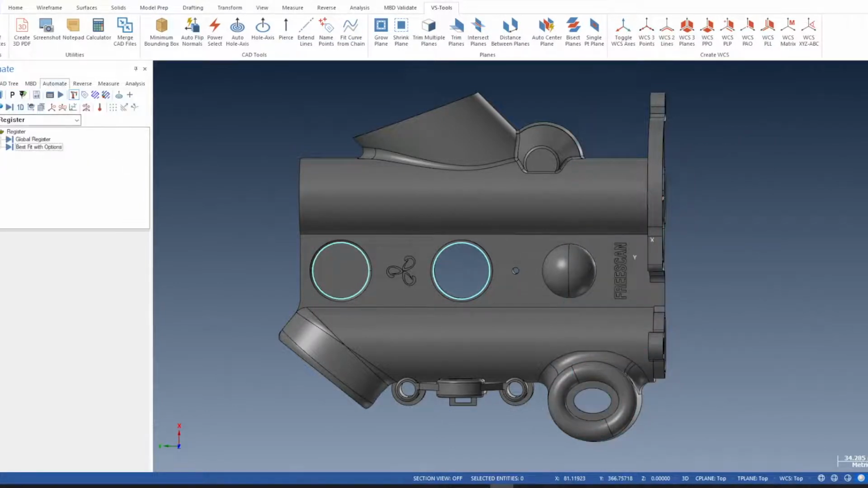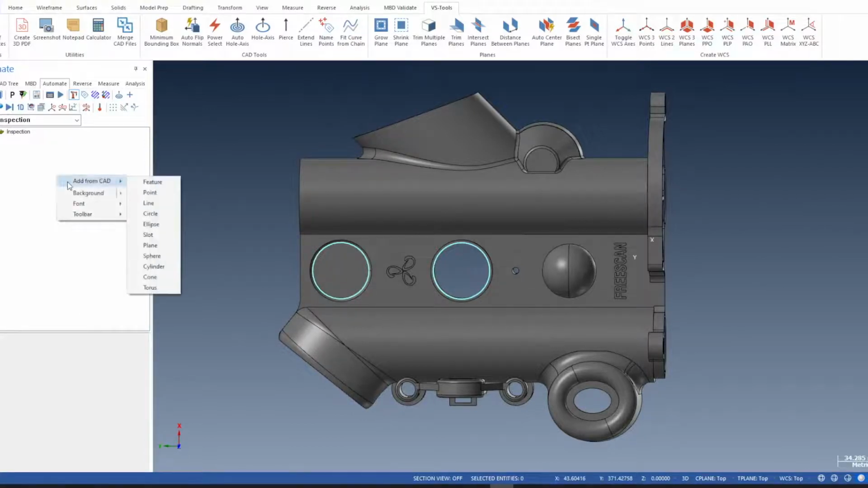Go back into Automate. Let's create another plan for the inspection. So I'll give it a name, and you can call it anything. Inspection. Okay. So we need to add some features into here, some CAD features, so that Verisurf can extract the measured features from these nominals. There's two ways to do it. We can, in the white space, right mouse, add from CAD, and you can force a particular feature type. Okay. Or you can use this one, add feature from CAD, and Verisurf will decide the feature type.